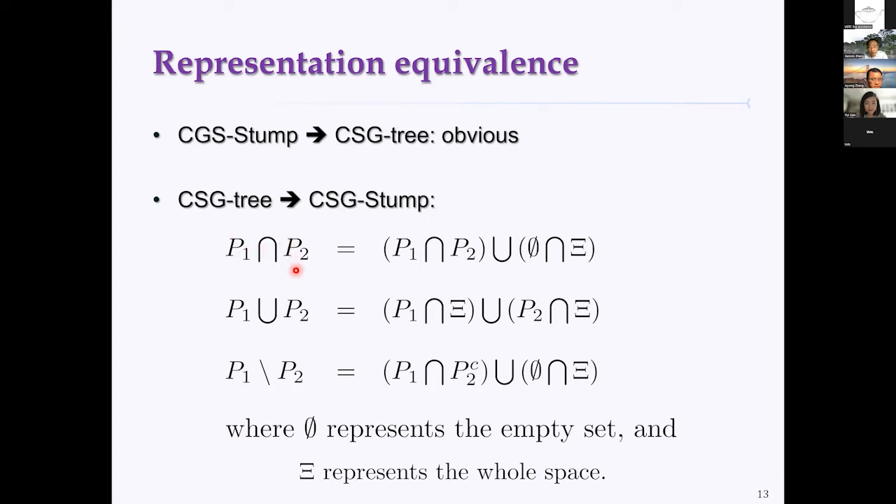But we can formally represent this as a CSG-Stump form. So we introduce an empty set, and a set for the whole space. At the primitive level, you have P1, P2, and also the empty set and the whole space. Then at the complement level, we don't do anything. Then we do the intersection at the second level, and the union at the third level. Similar analysis can apply to union and difference.